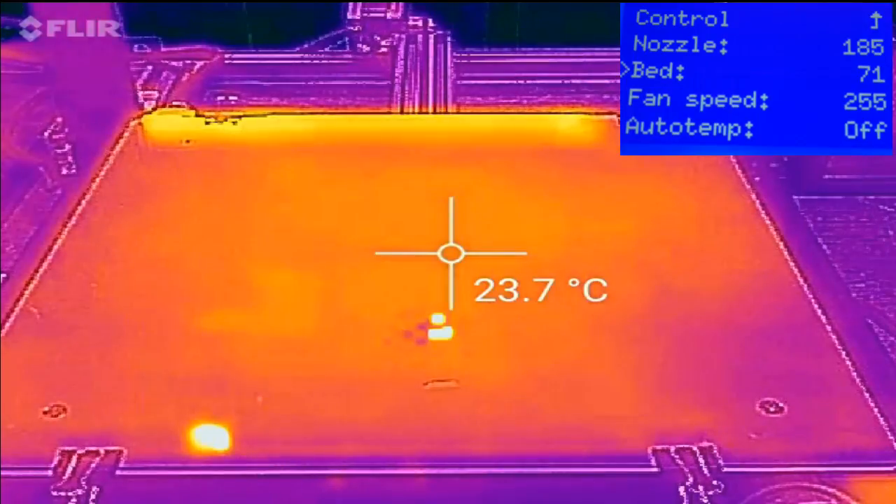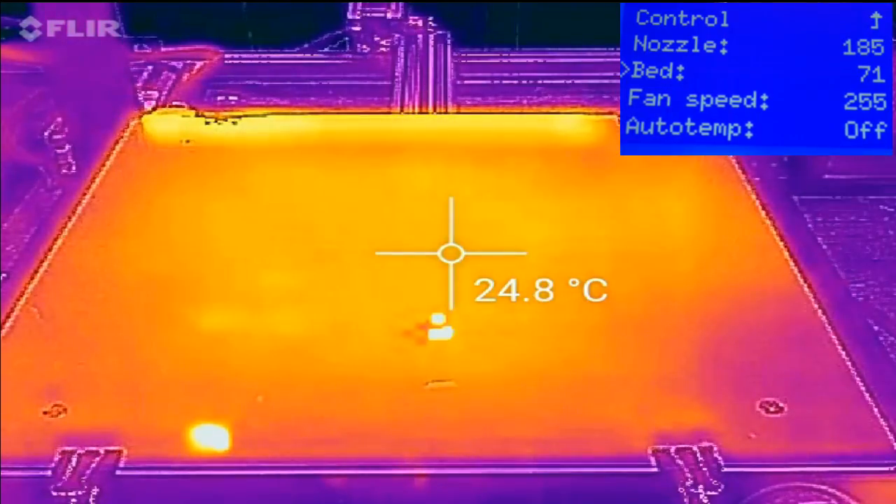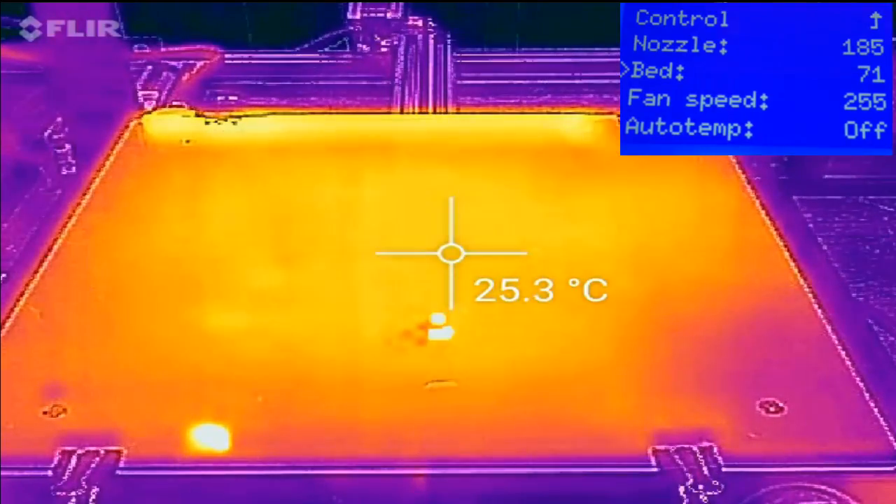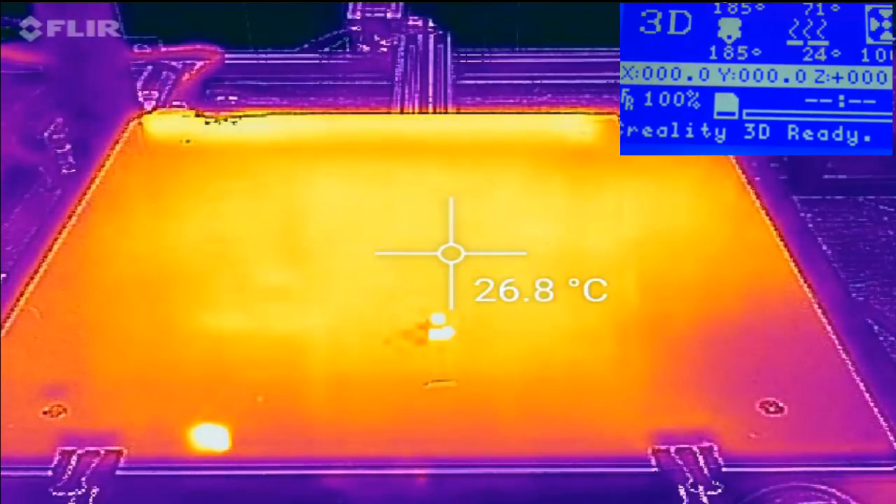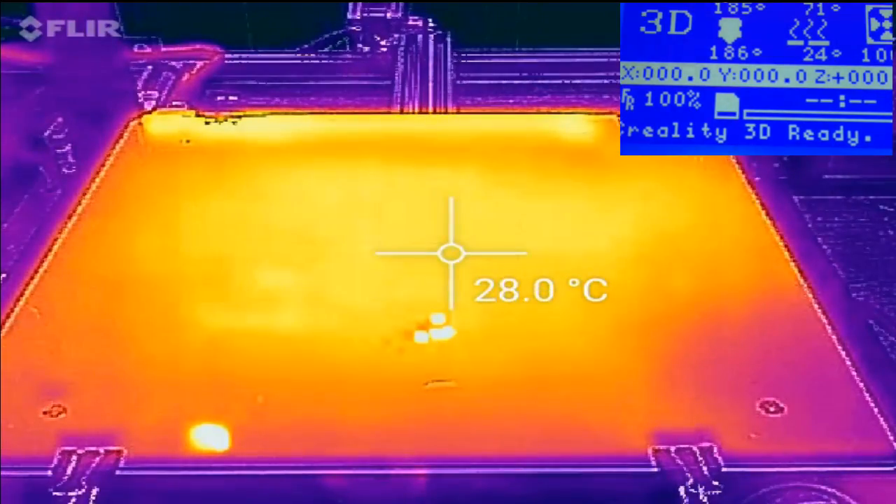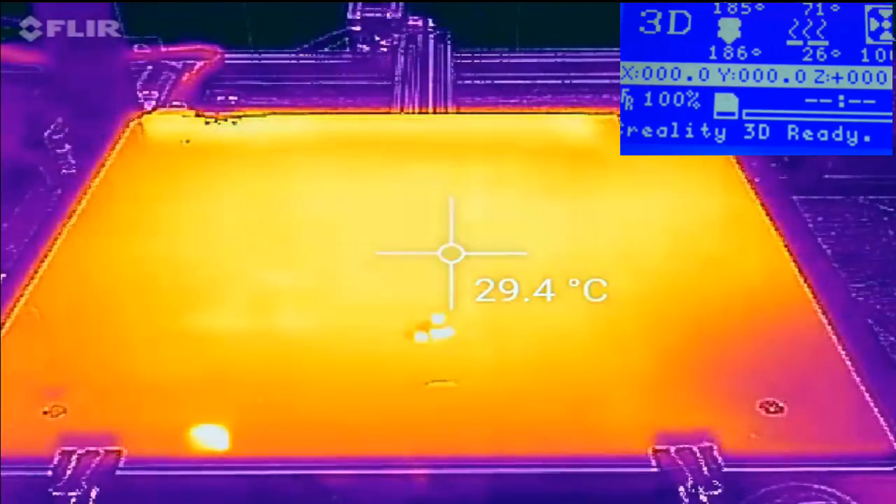And so you can kind of, there you go. You can see the bed starting to warm up. And you can see in the center of the bed that it's definitely warming up far faster. So on the side of the screen, you can see that on the inlay, we're at about 24 degrees C. So it's not a lot of temperature change. But you can see there's actually quite a bit of color difference in the video in the center.